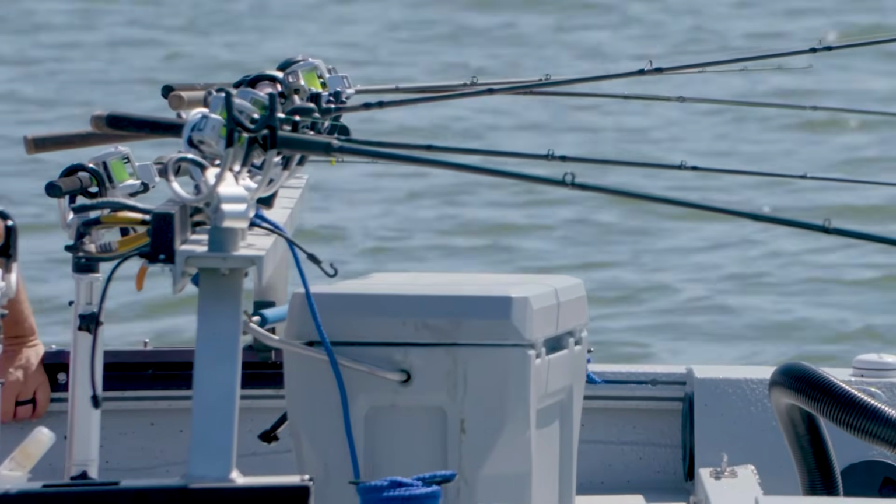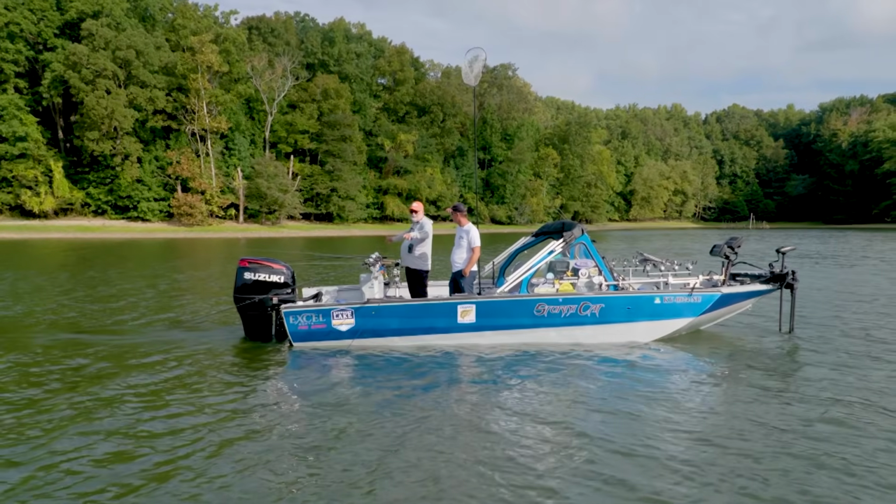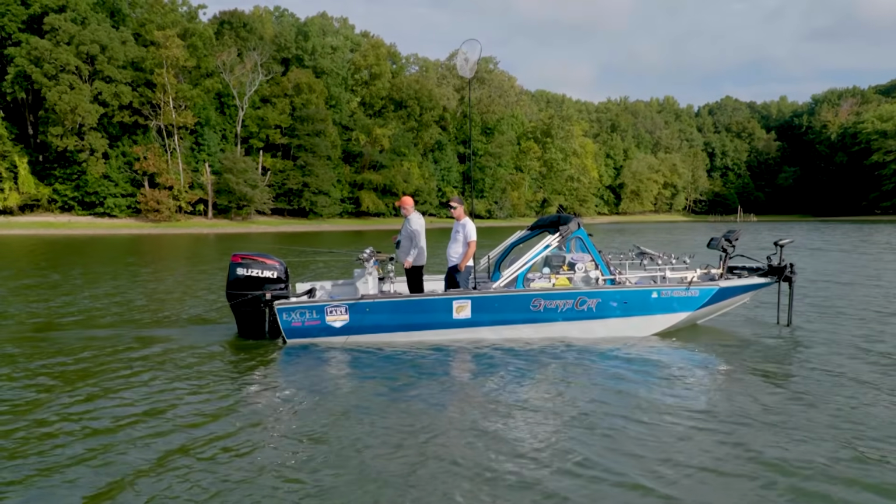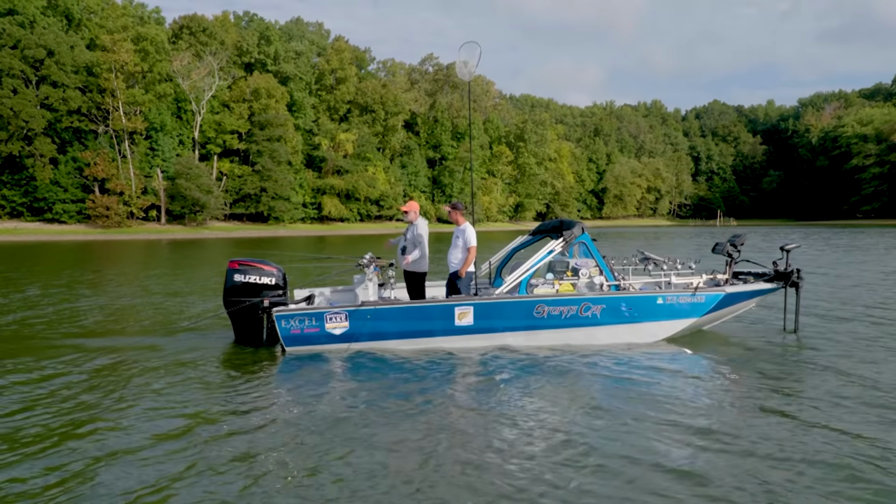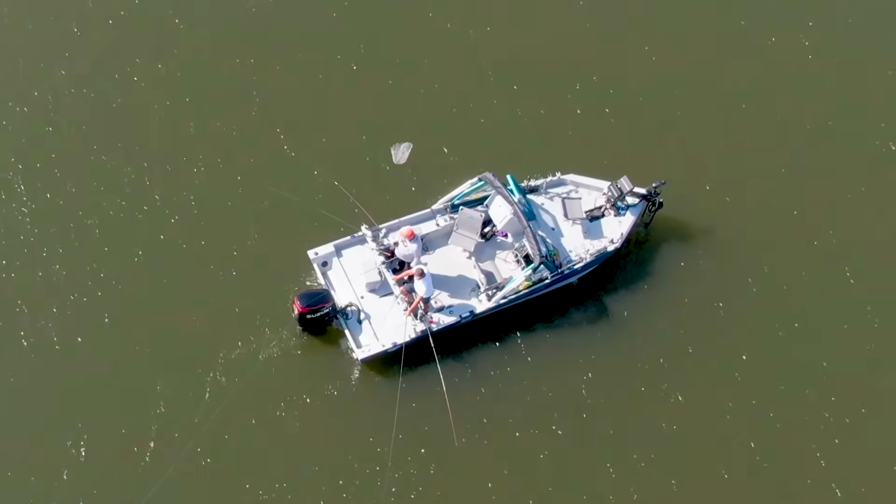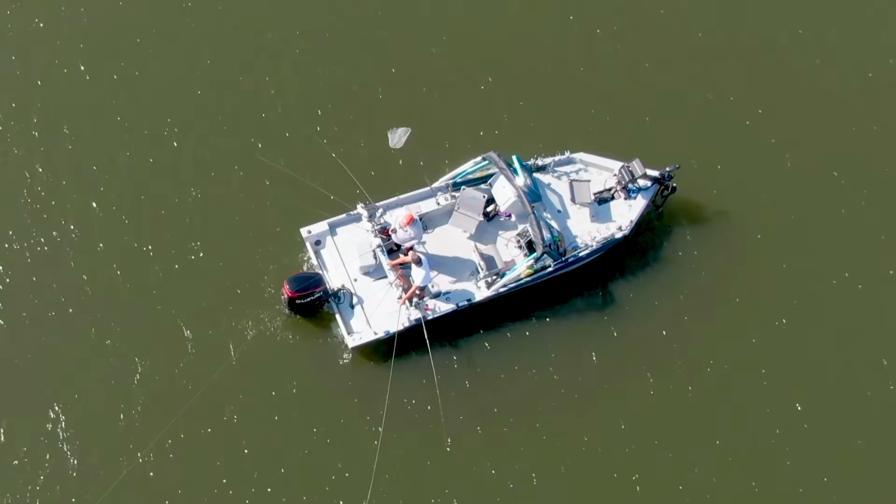Now, as we get shallower back here, if I see one of the poles jump, normally that means it's bounced off of a stump, it's bounced off of a stake bed. But I'm also gonna run it up just a little bit. I don't want to be dredging the bottom and losing big numbers of crankbaits. I lose enough as it is. But,